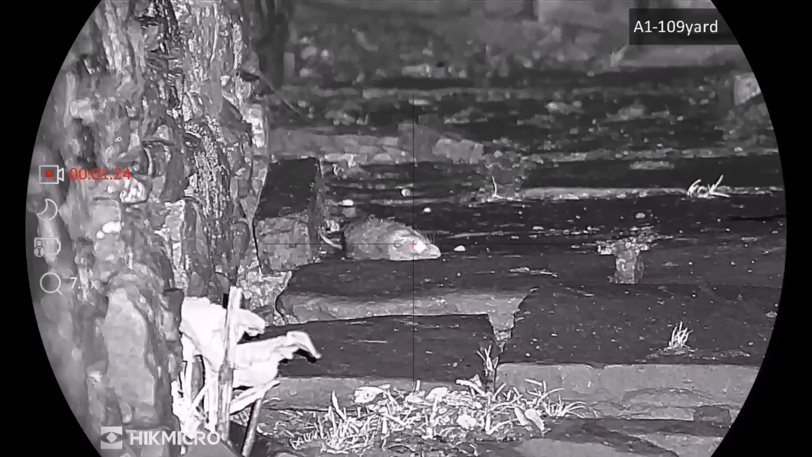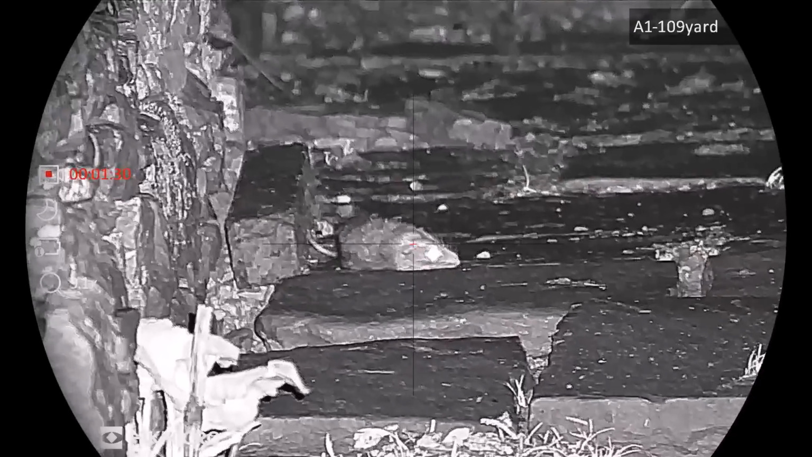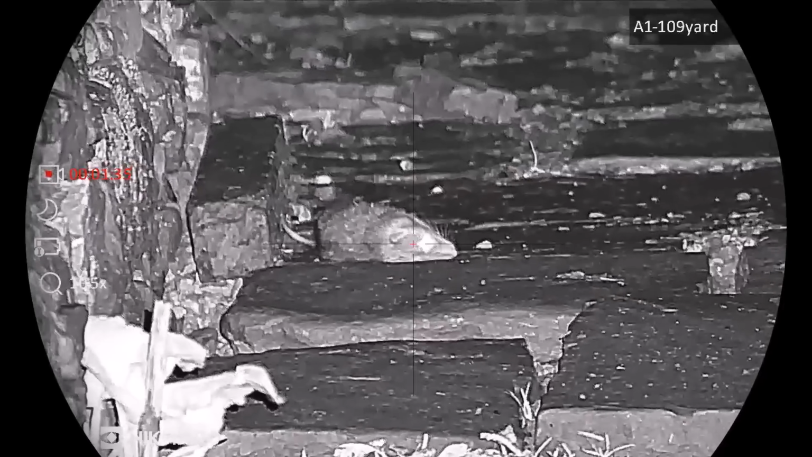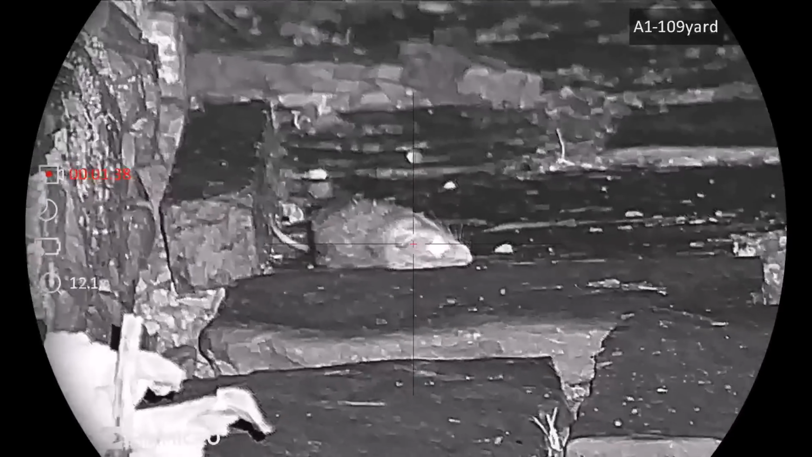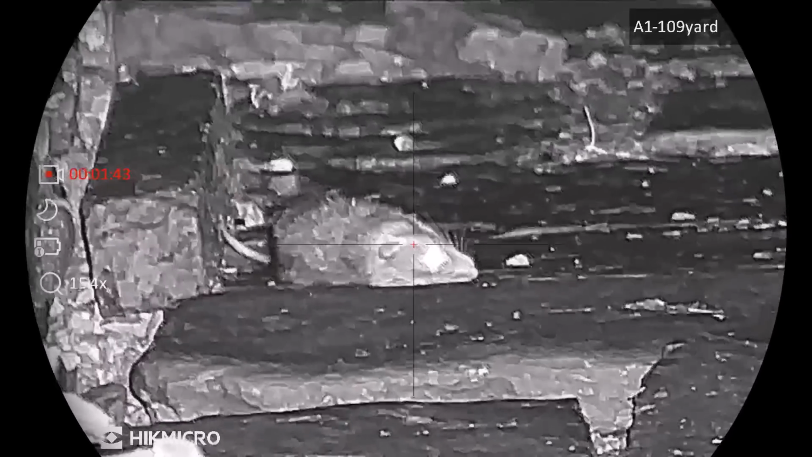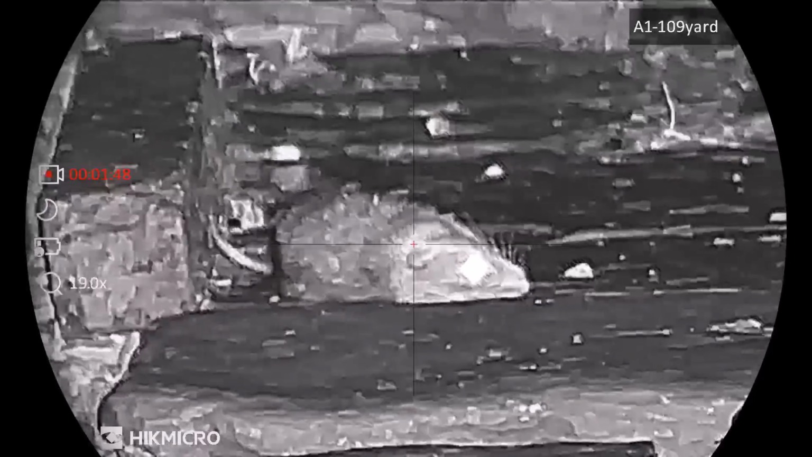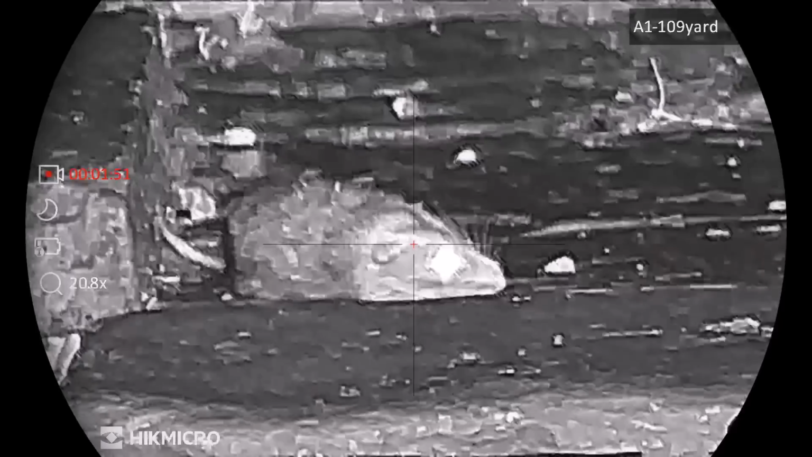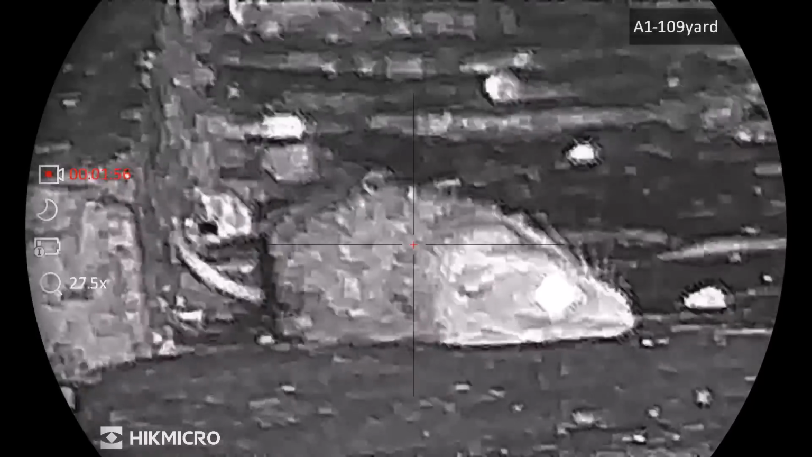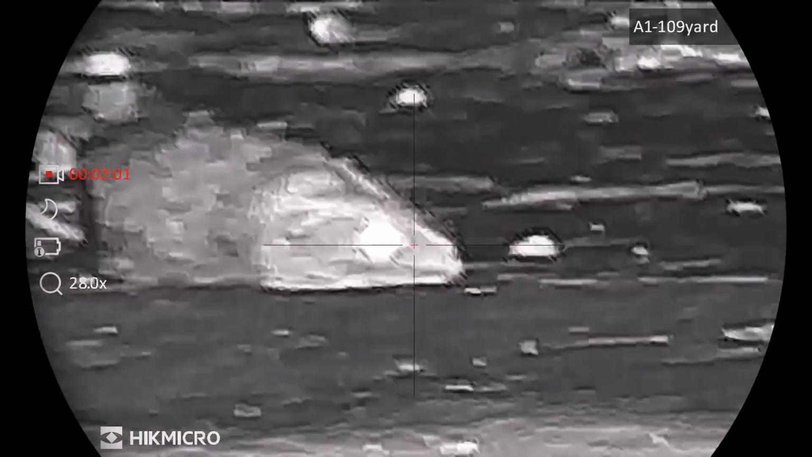I'm going to go up to 7 times. I'm going to zoom right in now. Still see its whiskers pretty clear. Let's go all the way. 12. I mean, that is starting to pixelate now, but it's 15 times. Let's get it all the way. Yeah. Obviously it's pixelating now, but I'm going to go for 28 times. That's full zoom.